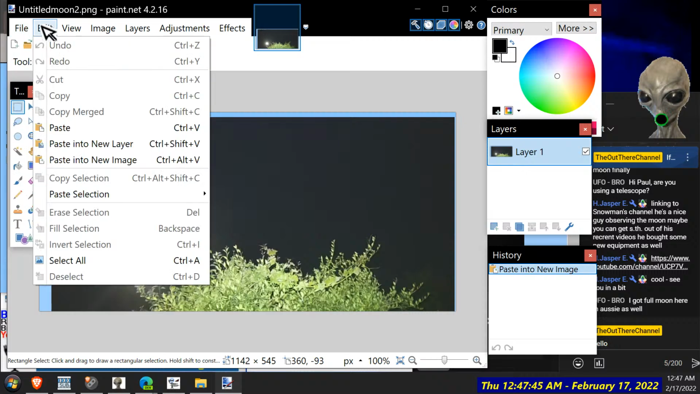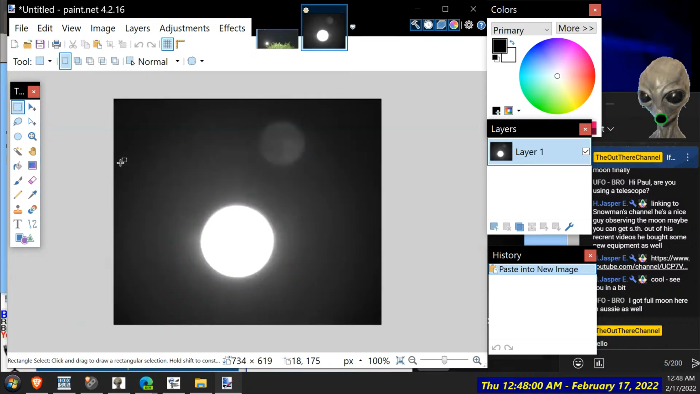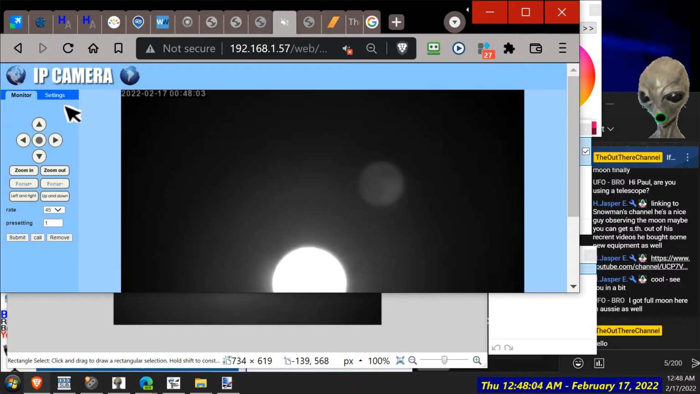Right, there might be one more thing we can do. Turn the LEDs off. I haven't tried that. It may adjust the amount of light bouncing off the tree or whatever it is. Let's just go back and try it.